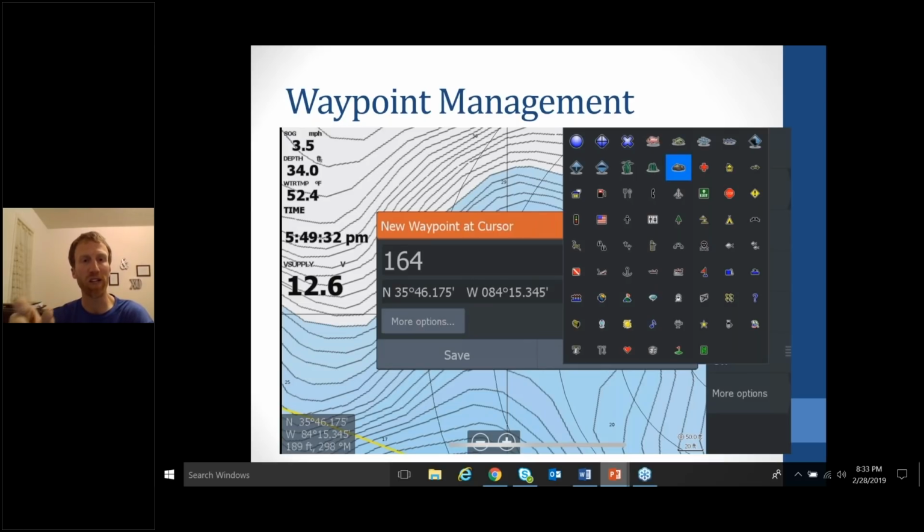write an abbreviated version of the grass. So I'll use the grass icon, but if it's coontail, I might put coon and then I'll put the depth. So it might be coon 8 feet, or if it's a hydrilla edge, I might put HYD, and then I'll put the depth that it's in. So that helps me stay more efficient, even with the species of grass that I'm fishing.